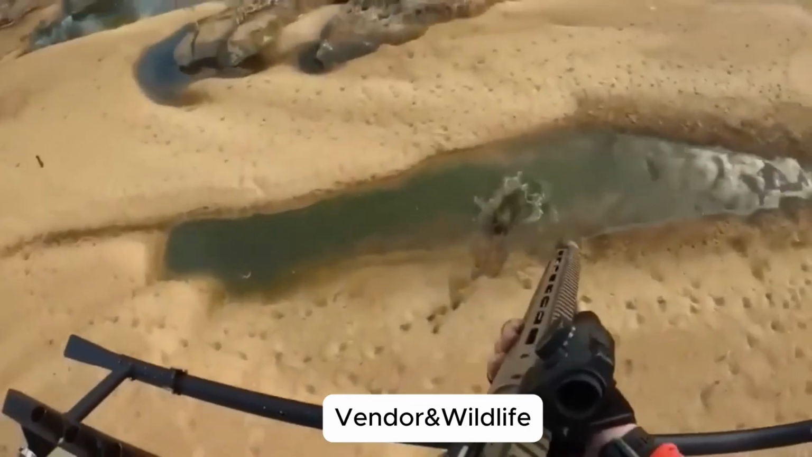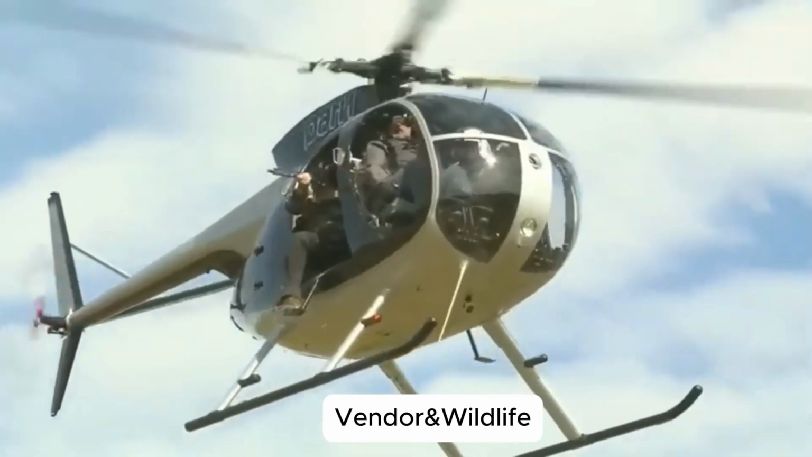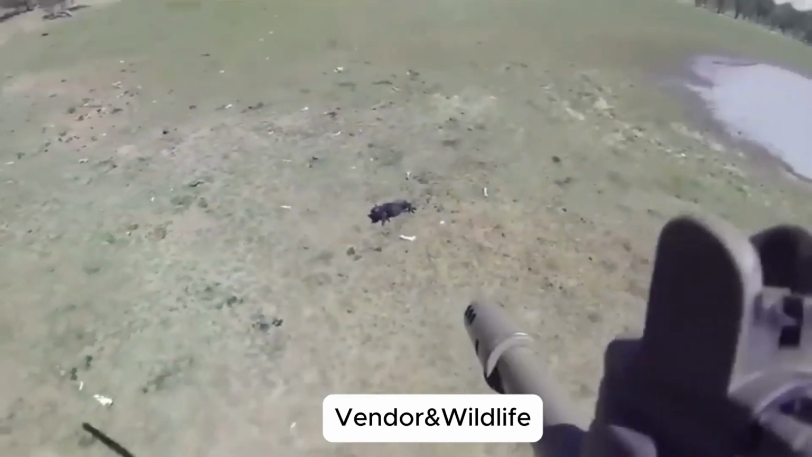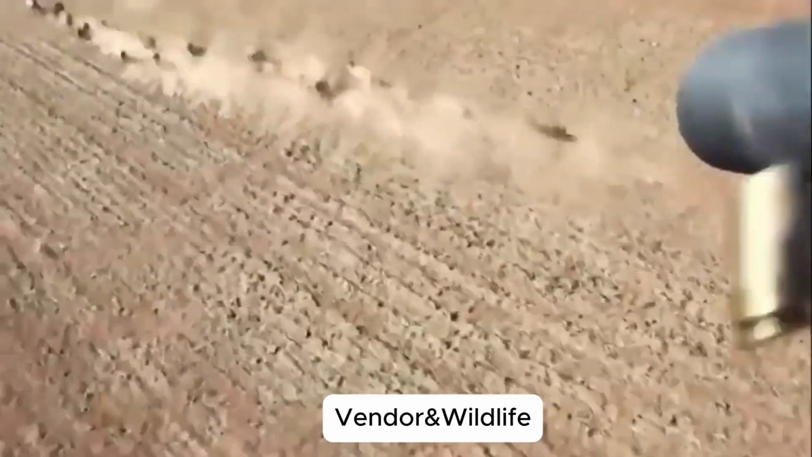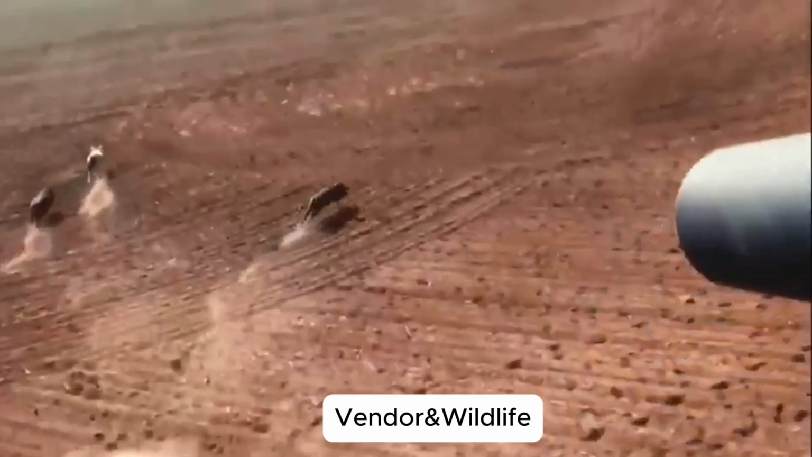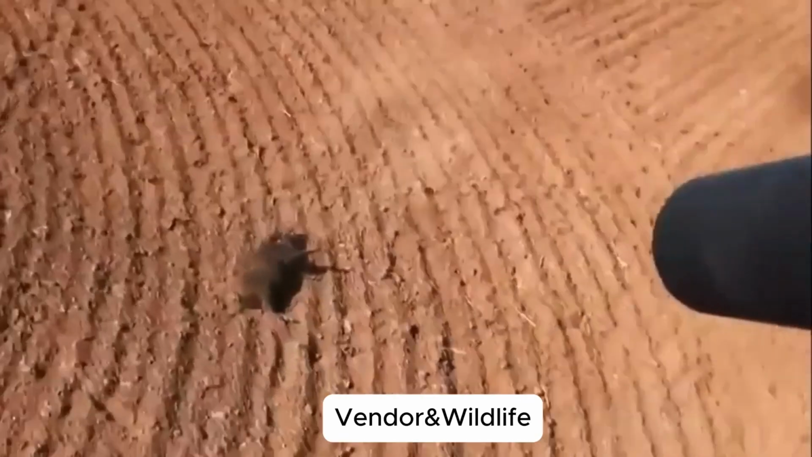The swamps of Texas. In Texas, the war takes place in a world unlike any other. Murky waters. Tangled reeds. Swamps that swallow men whole. Here, wild boars thrive. Hordes numbering in the millions, feeding relentlessly. Hunters wade chest-deep in mud, rifles raised above their heads. Every step risks disaster, venomous snakes coil below, alligators lurk nearby, and yet, the true danger comes in the form of a charging 250-pound boar with nothing to lose. But the hunters push forward. Every shot fired in the swamp is a stand. A vow to farmers. A vow to protect the land.